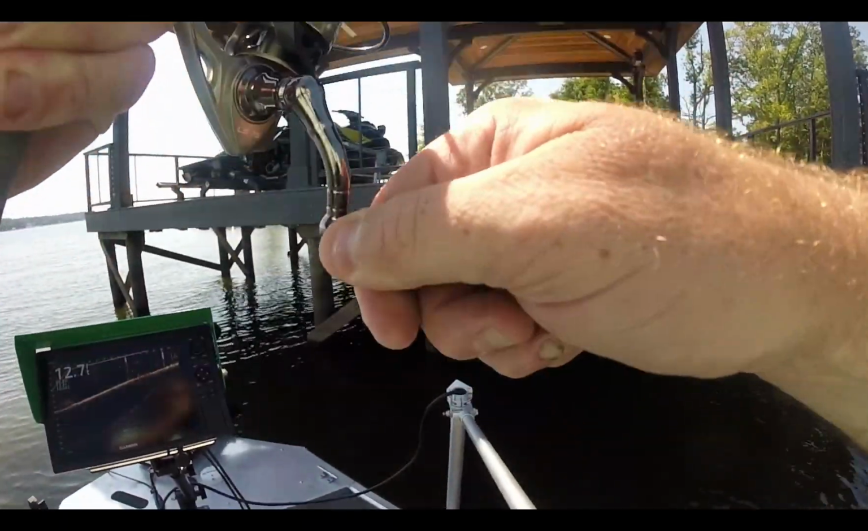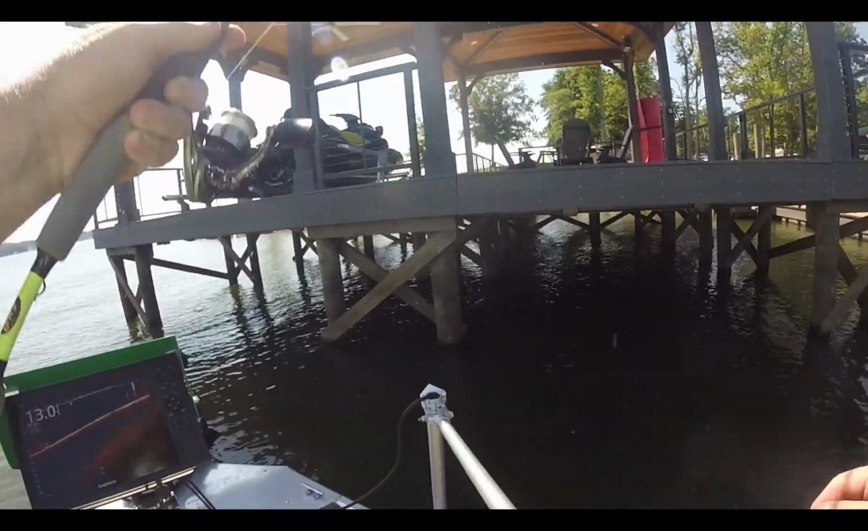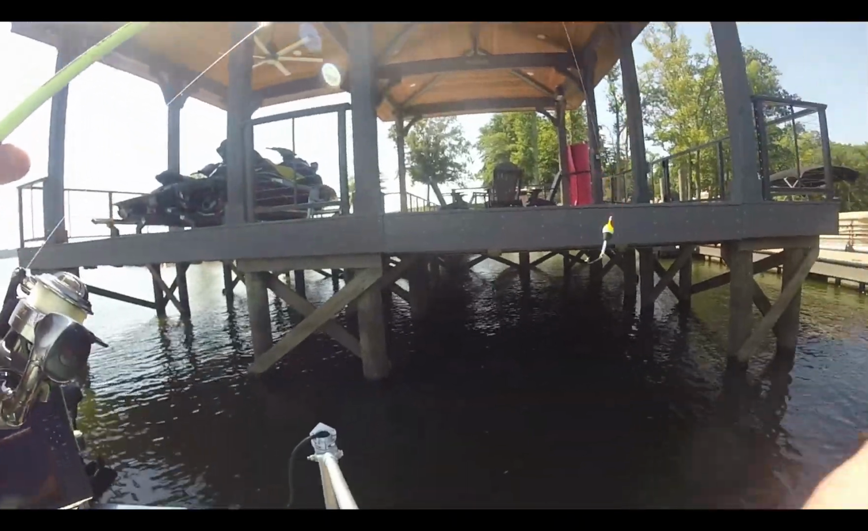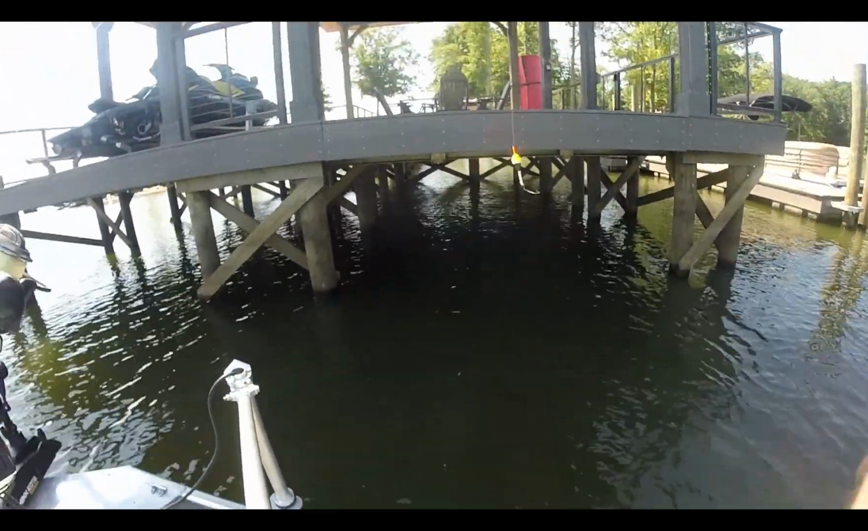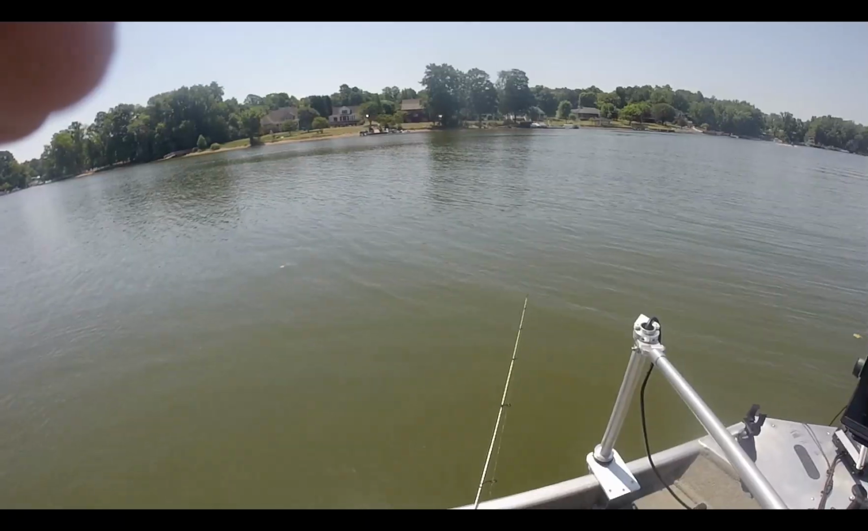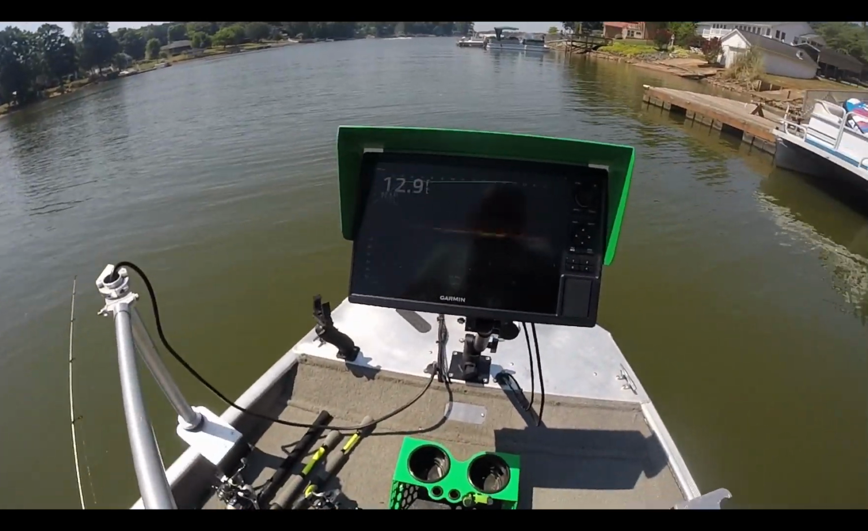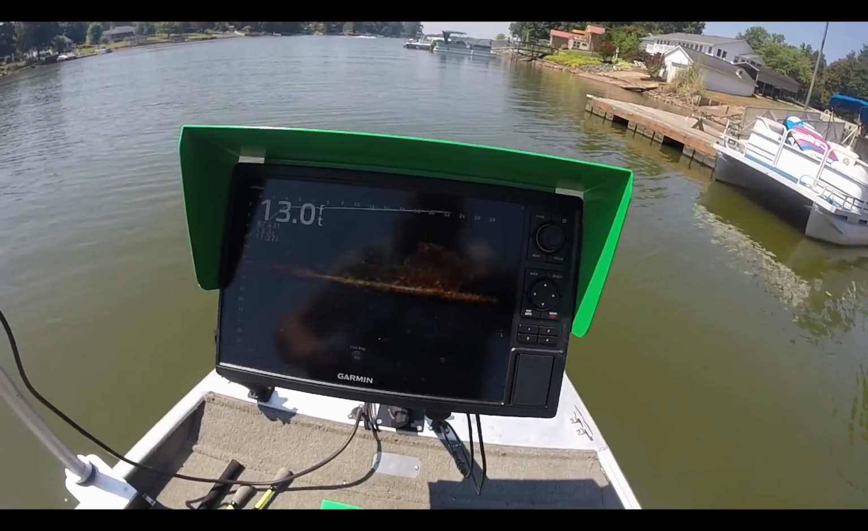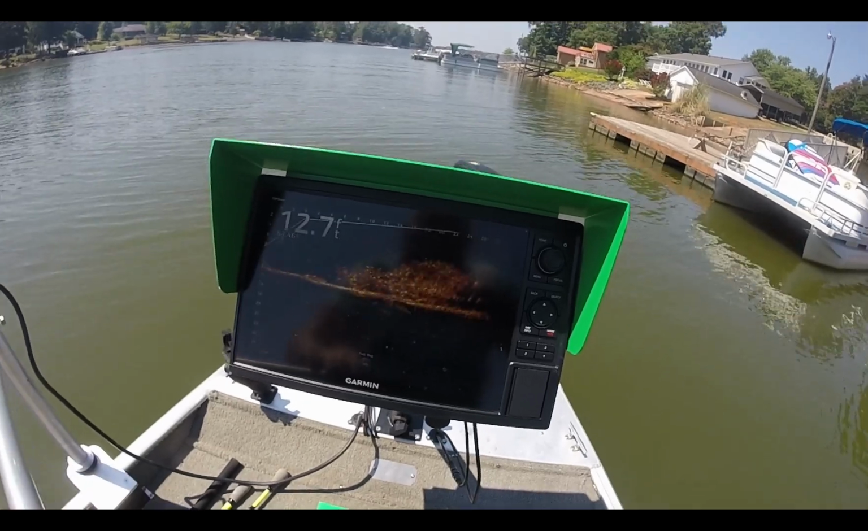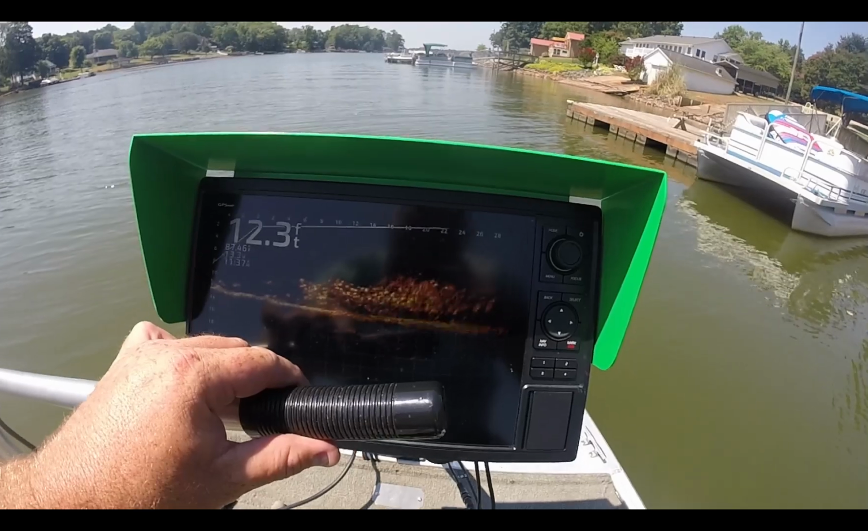Yes, sir. Another one out from up under that dock. Flipping up. Ah, man. That one got off the hook. Just flipping up under the dock. They are loaded under this thing. I'll show you something that's kind of crazy. Pretty much in the middle of this cove, found a glob of crappie. I'm talking about thousands of fish.